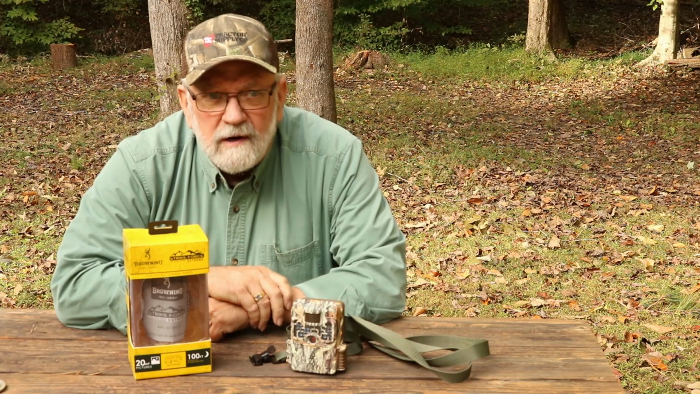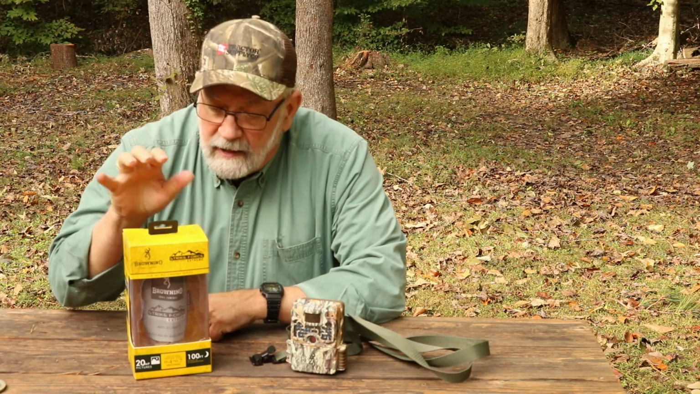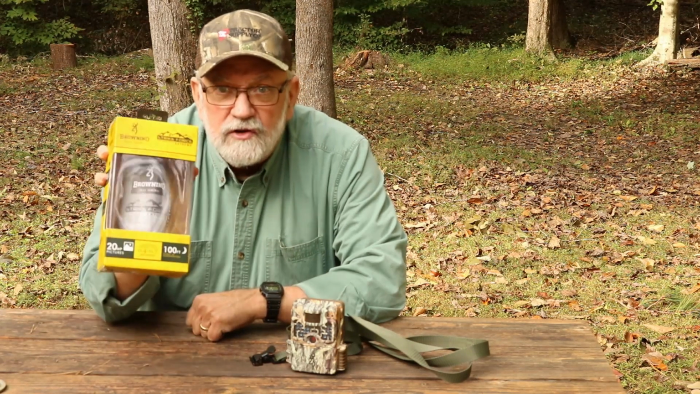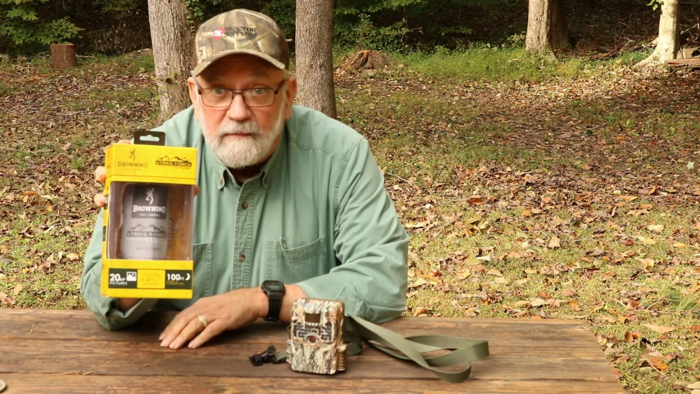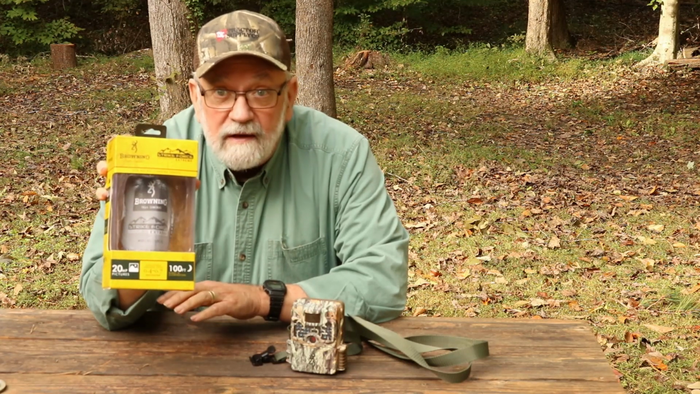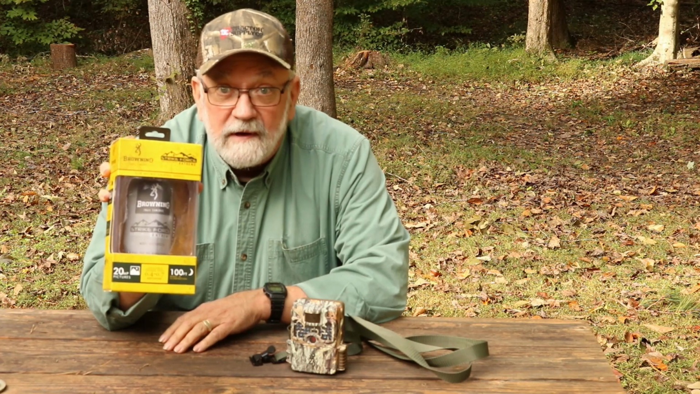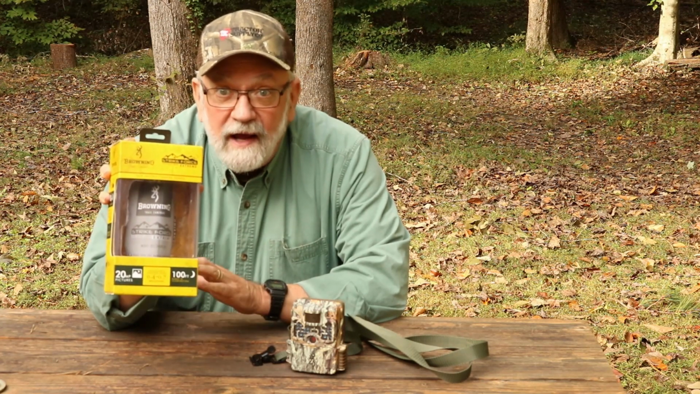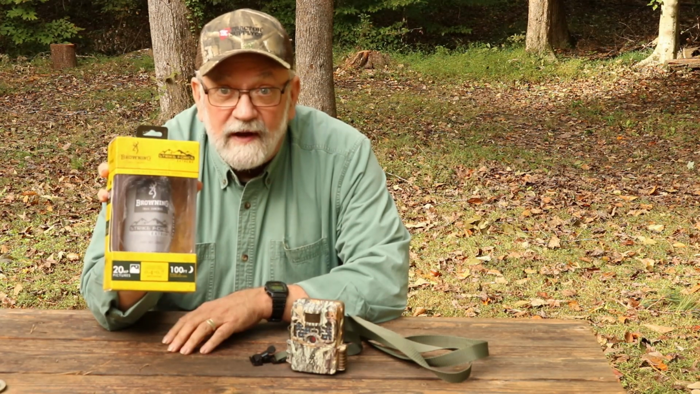Picked up a new toy a couple of months ago and I've been trying to learn how to use it. It's a Browning trail cam and I've had a ball with it. We've gotten some pretty cool videos and stills of the wildlife around the property here, and we're just having a ball with it. So stick around and we'll get into some detail.